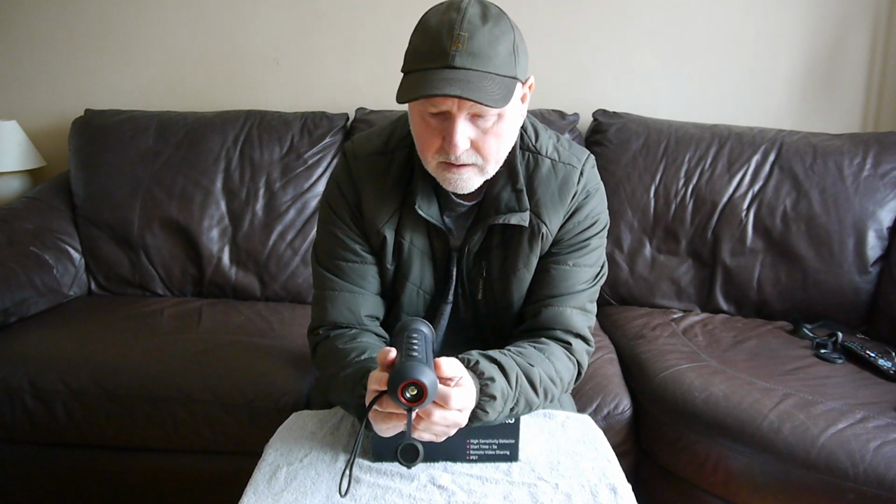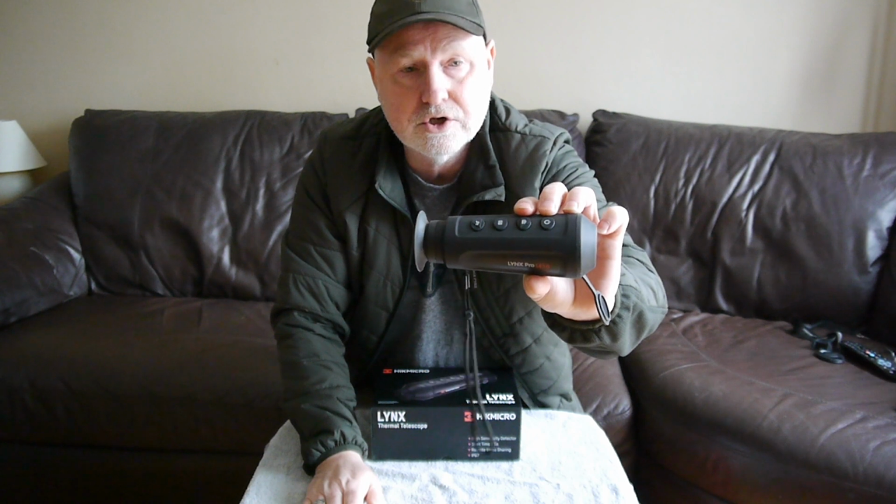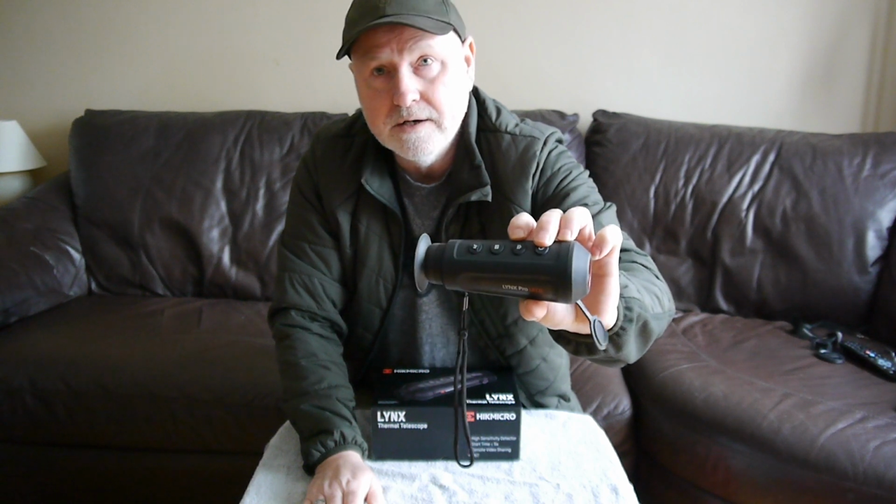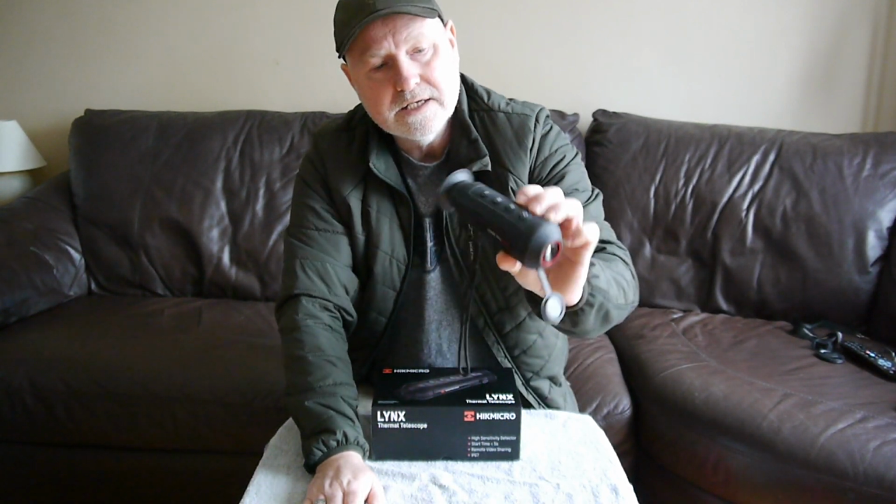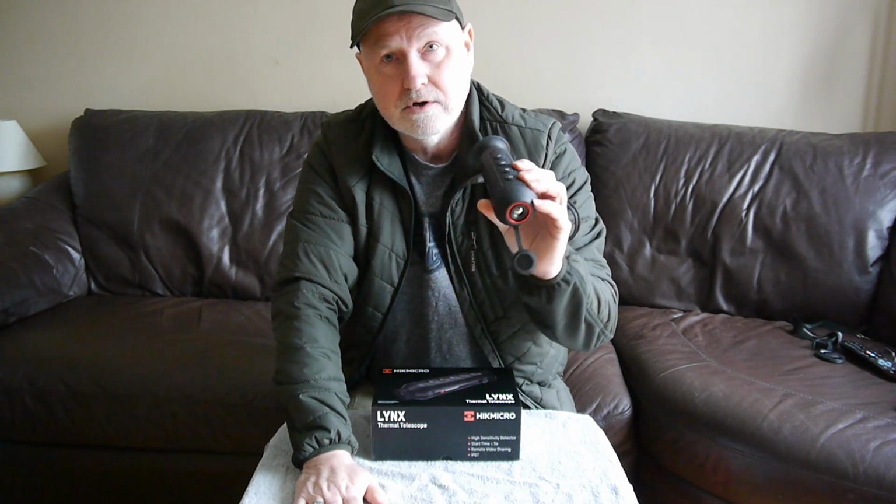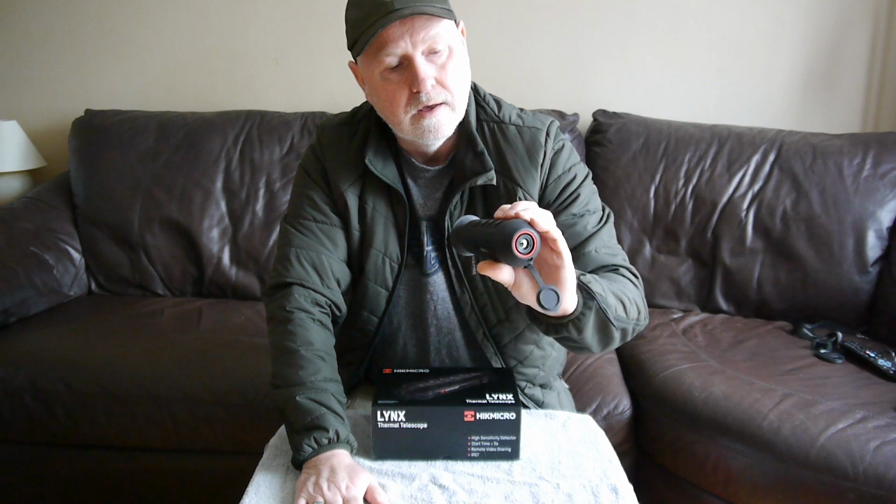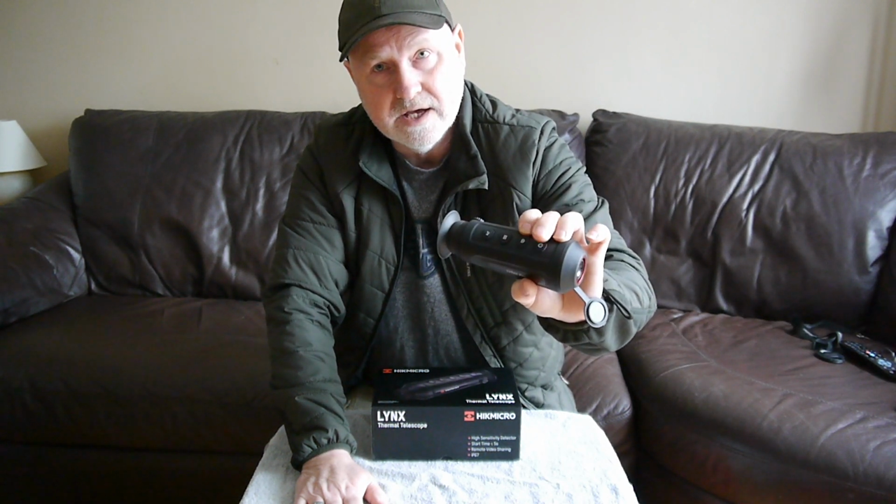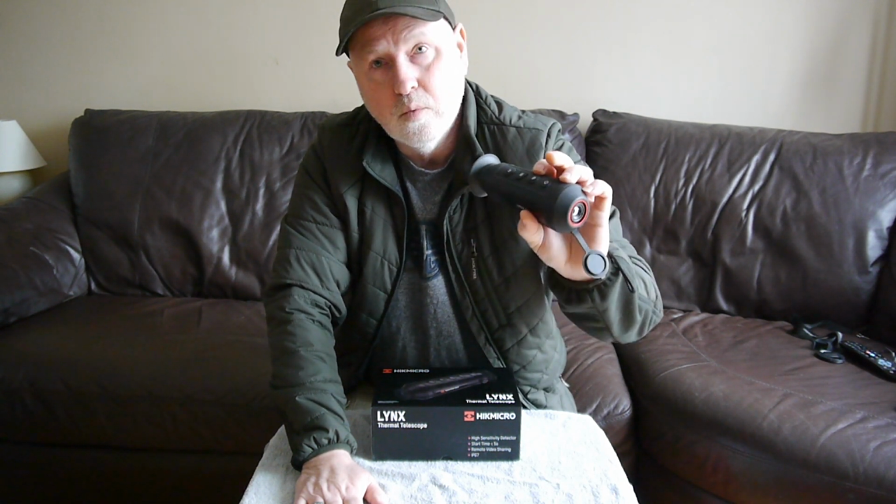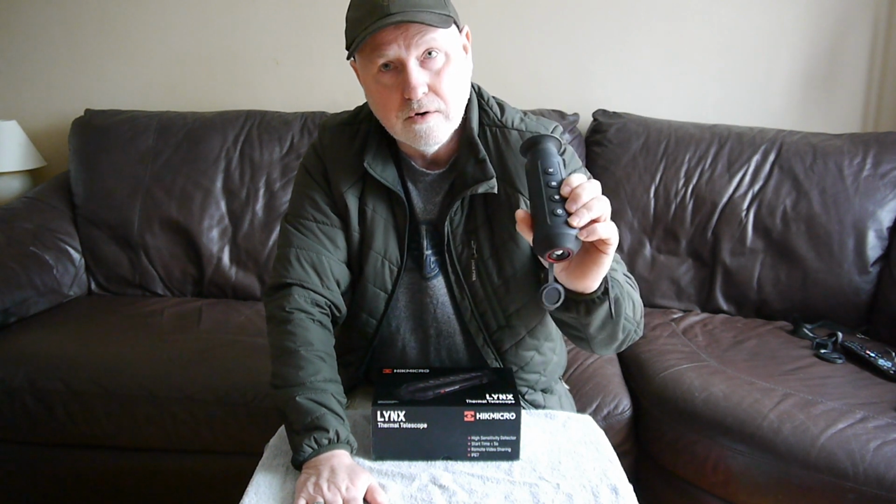But to use the device, the very first button up by the lens is the on-off switch, the power button. One long hold of that button will switch the device on, and it does take a good 5, 6, 7 seconds or so to actually switch on and become operational. But once it's switched on, one quick press of the power button puts it into standby mode, and then one quick click of the power button switches it back on, and it's instant.